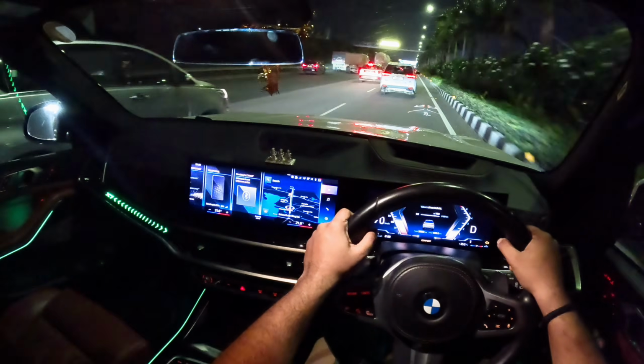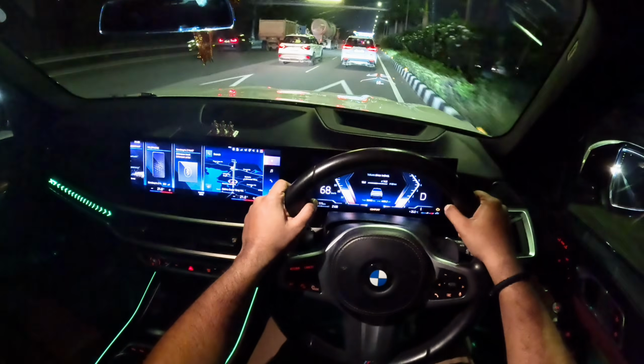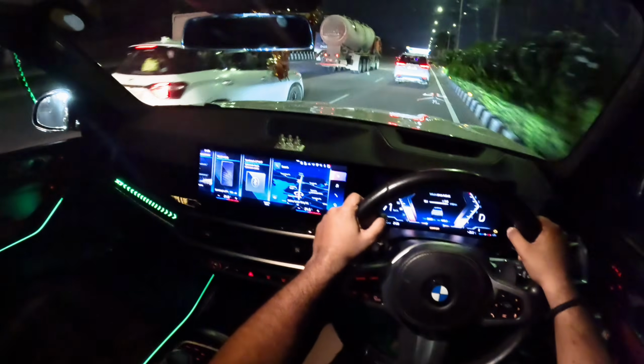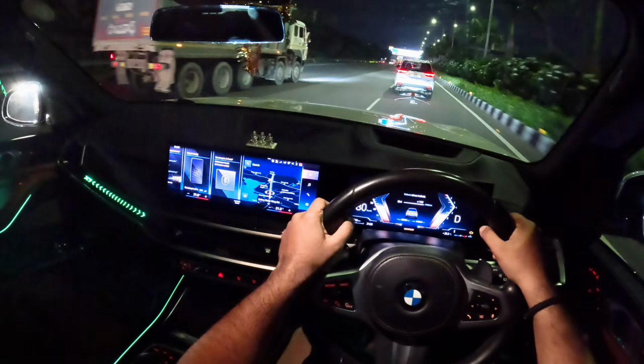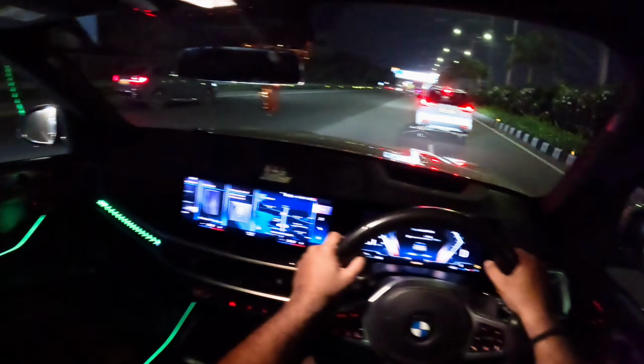Lot of traffic today. I thought at this time there'll be hardly any cars on the highway, but yeah, there are quite a lot of cars.